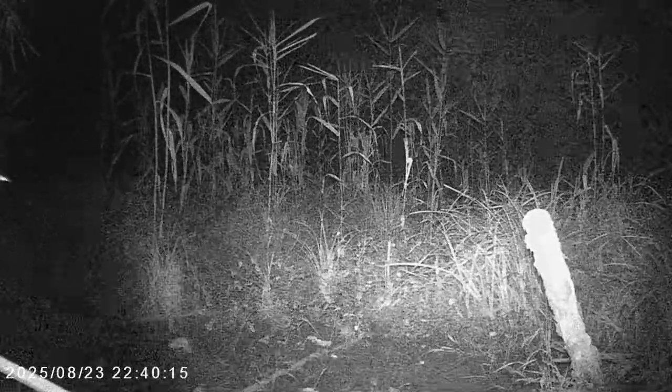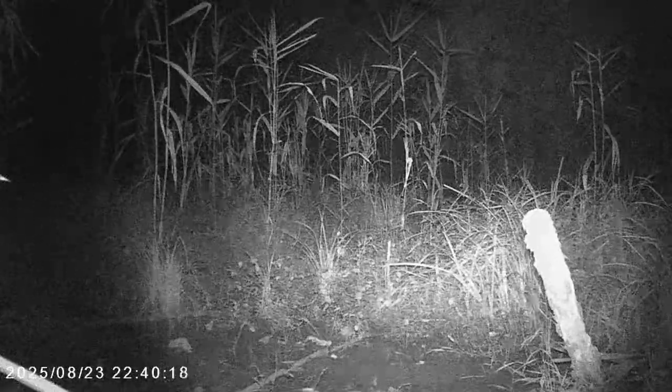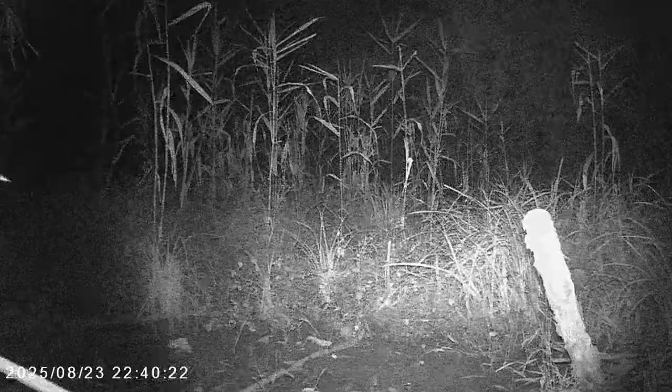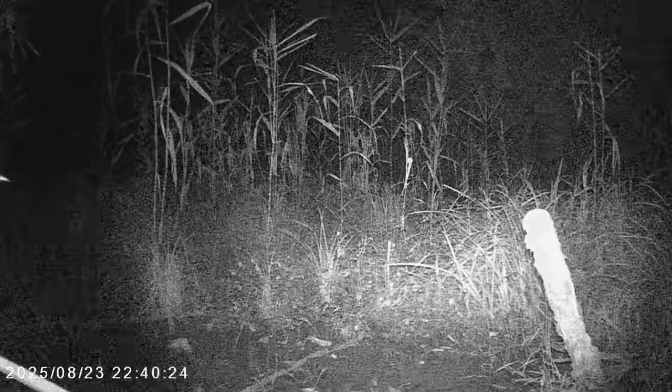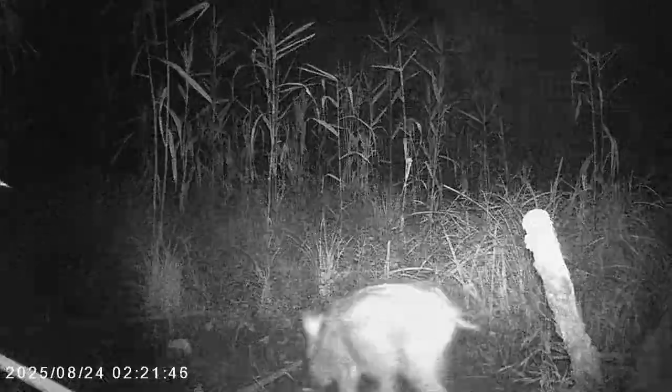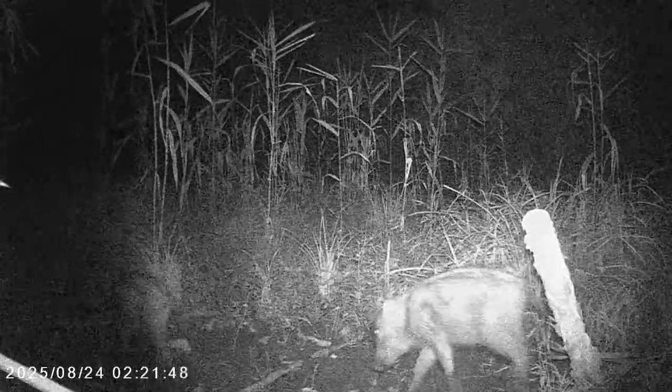Even these uribo, or baby wild boars, are out foraging for food. They still are dependent on their mother's milk, as we will see soon. And there we go, back again. 1, 2, and 3.